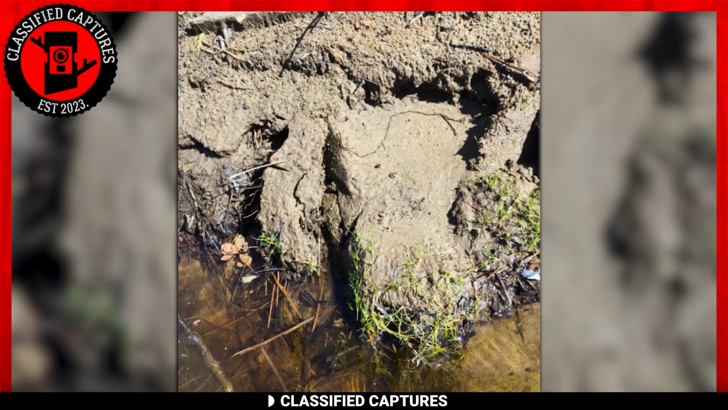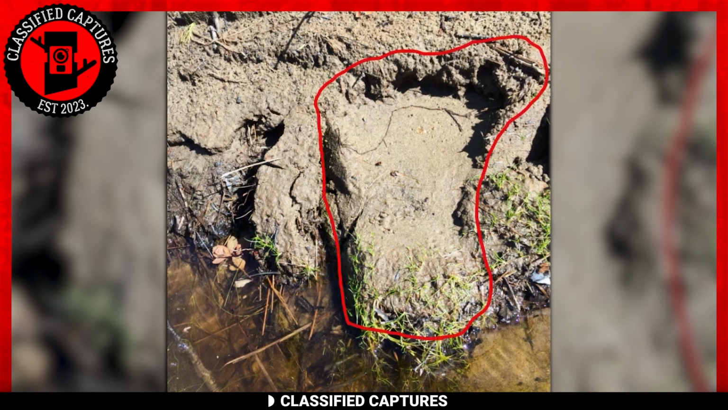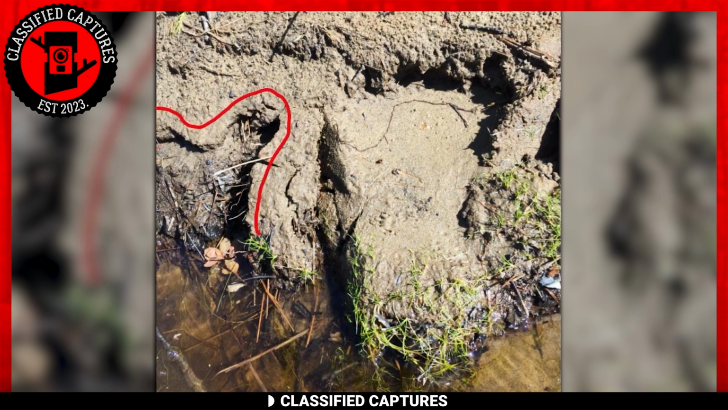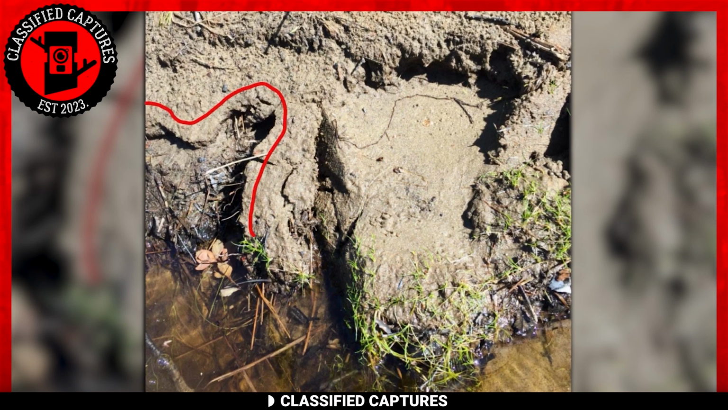Next, we have these mysterious tracks from a riverside. Which creature do you think they belong to? Certainly, they're much bigger than the humans, and whatever it was that left that track has to have been quite heavy as well, because they're quite deep.